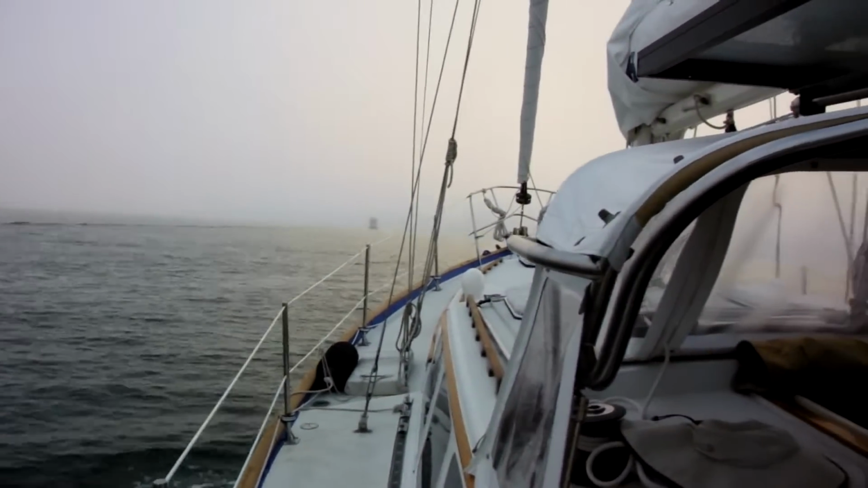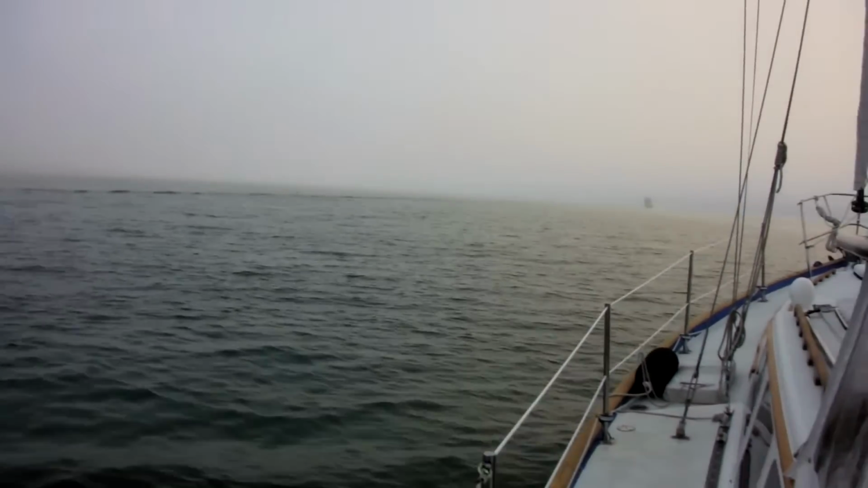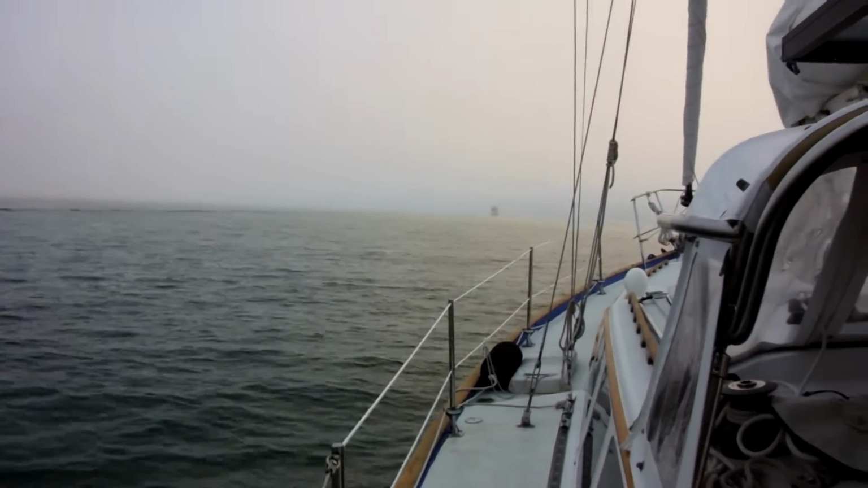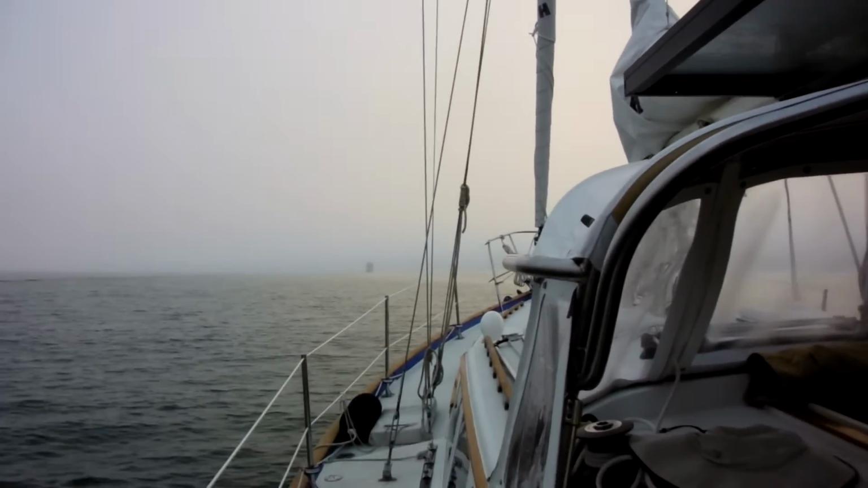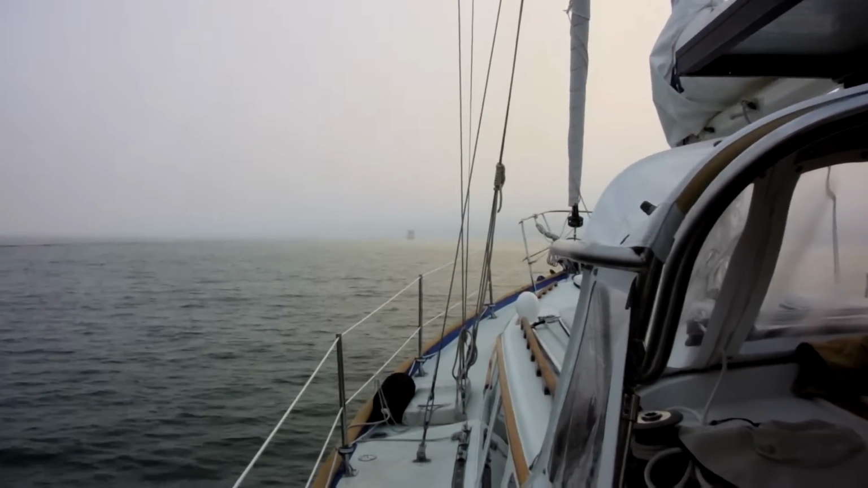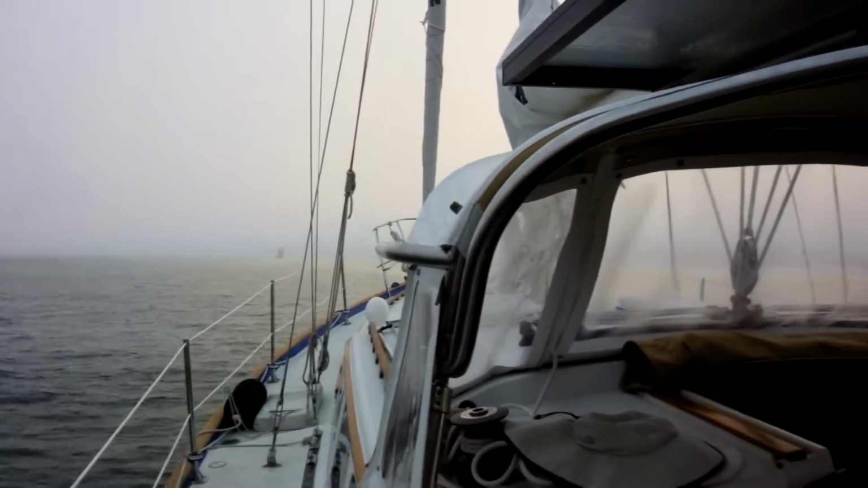The boat up ahead of us, so I don't even see it. There's that boat. Start to make out some land now. There's our foghorn on the mast.